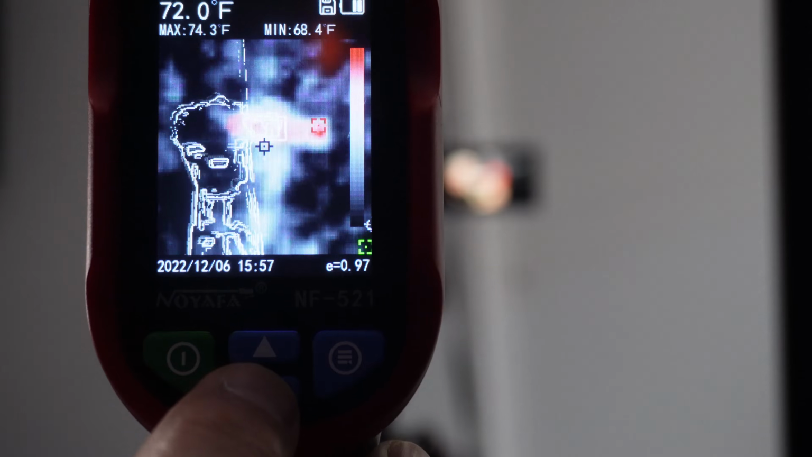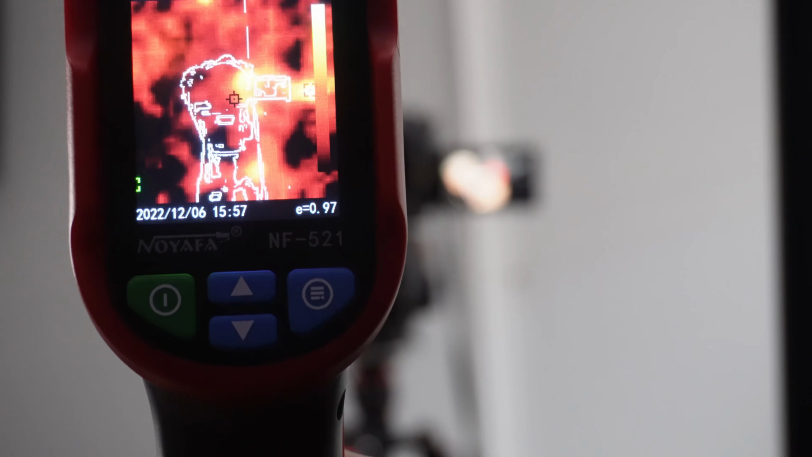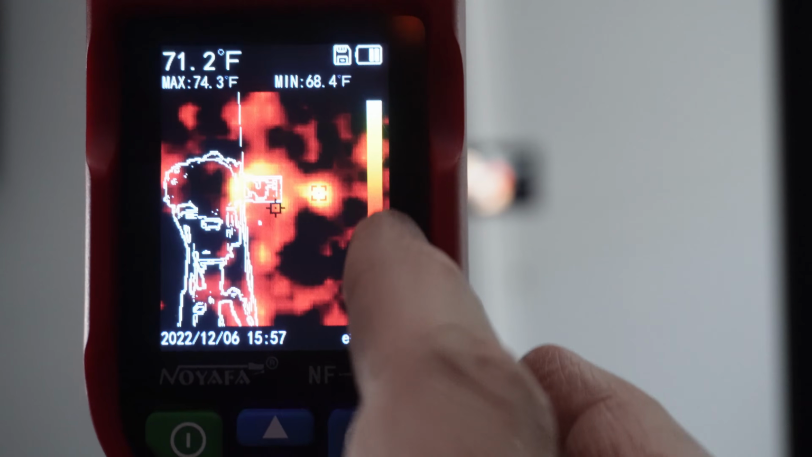As I keep going around the pattern, I will change to different patterns until back at the original one, which is the default, where red and yellow is the bright heat, with the yellow being the most, as indicated by the scale in the screen here on the right hand side.